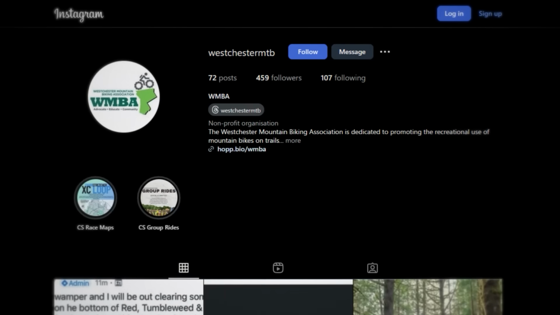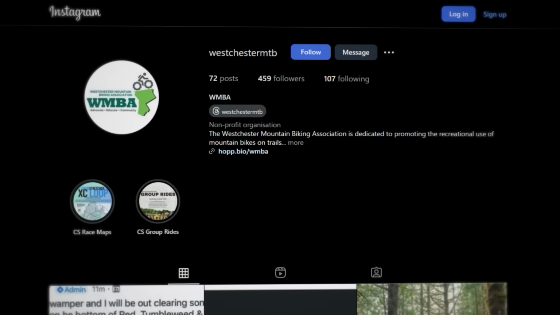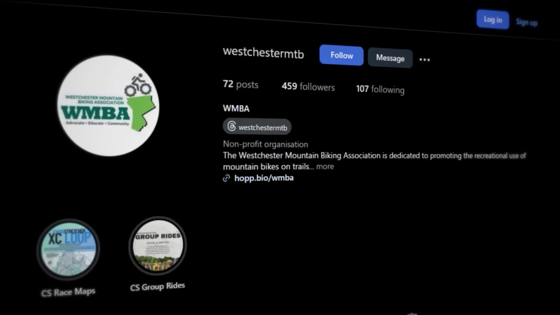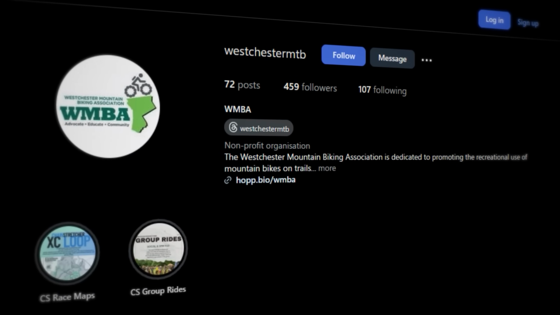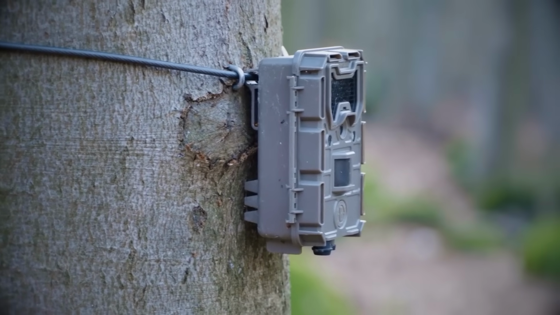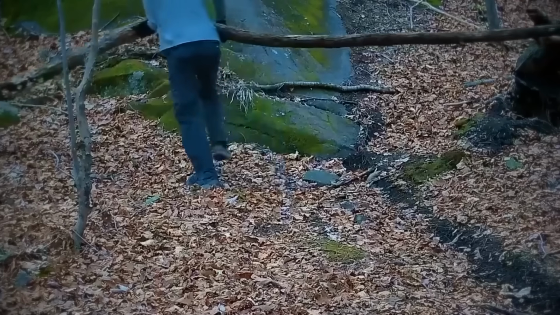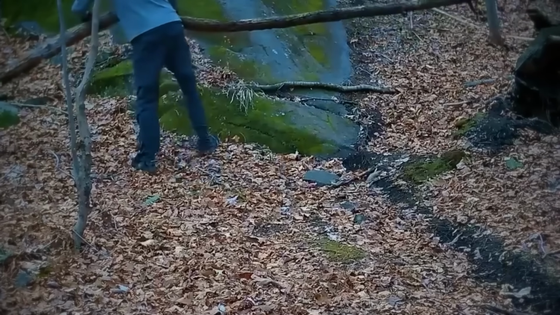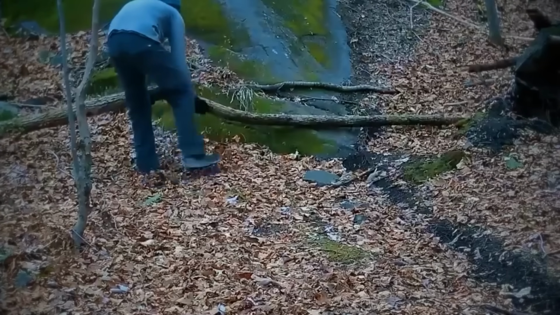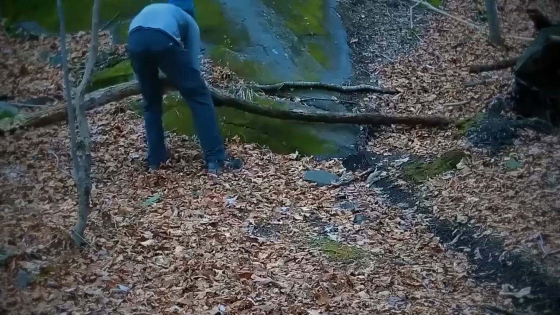Wanting to do something about the issue, a local organization called the Westchester Mountain Biking Association decided to take matters into their own hands, discreetly installing a trail camera at one of the debris hotspots. The deployed trail camera later captured footage that would prove their theory. It had all been the work of a disturbed human being. The initially captured video, which was later uploaded to social media, clearly shows a man dragging sticks and branches directly into the middle of a biking path.